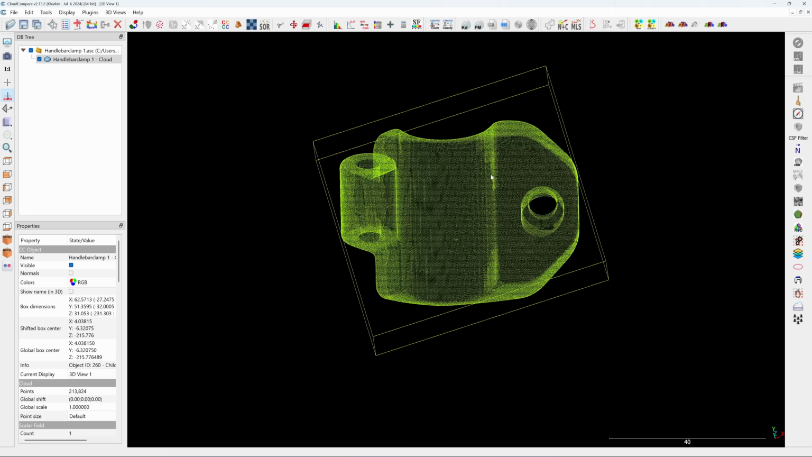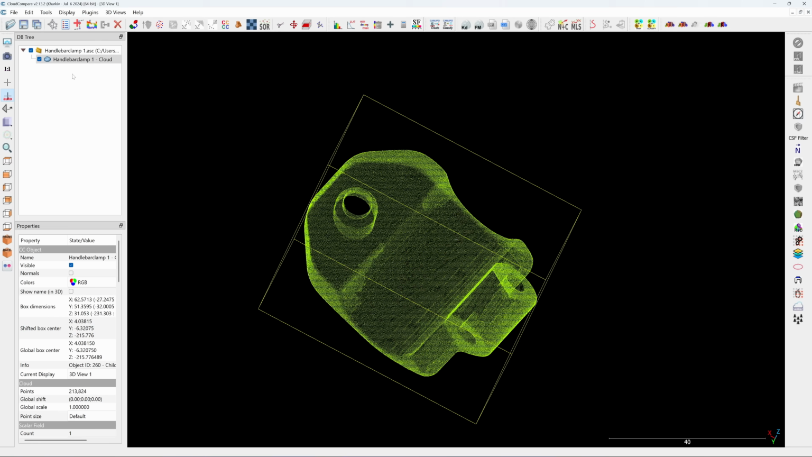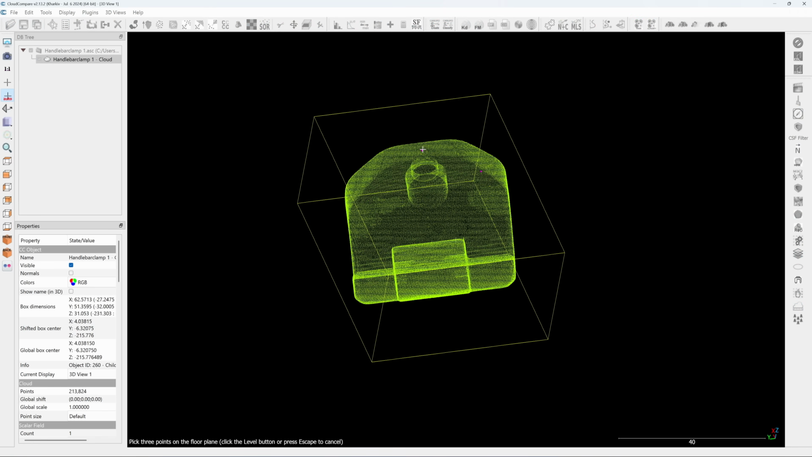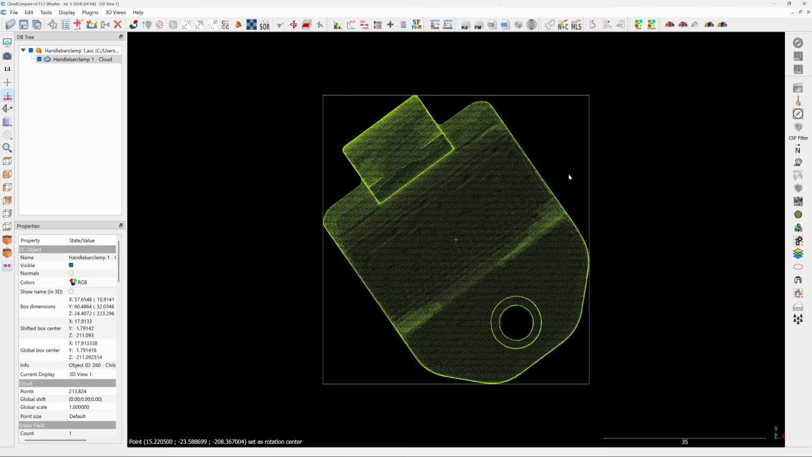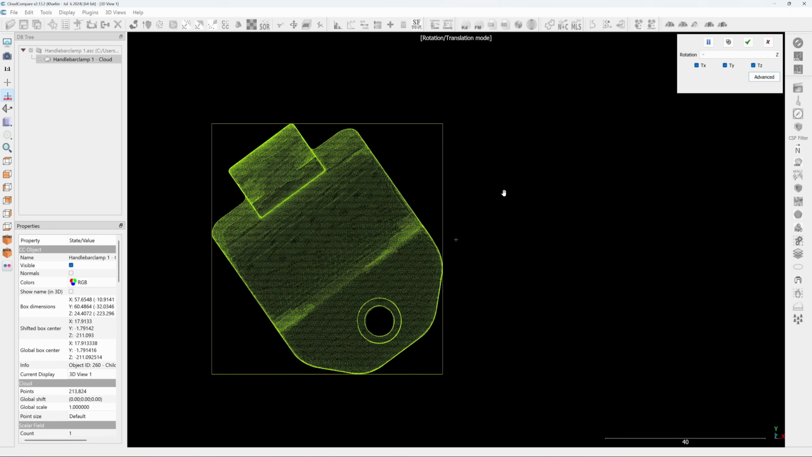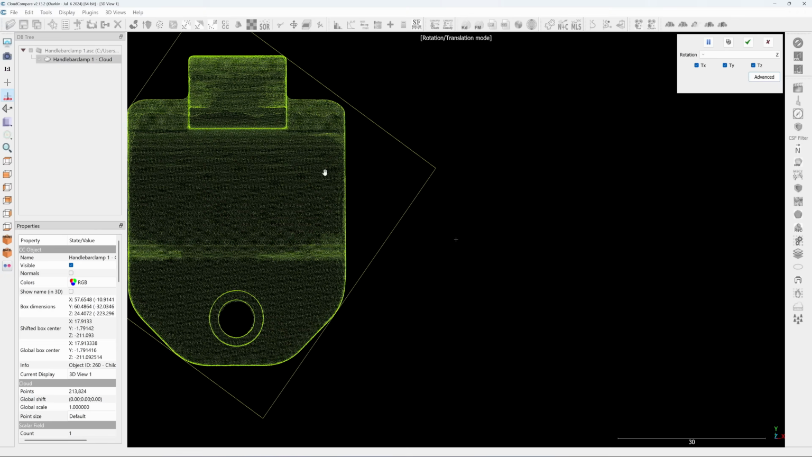Okay, next I'm going to align the flat face to the XY plane. So I will click on 3 points, alignment to 1 and 2 and 3. So now it's aligned to the XY plane. And then I'm going to align it to the XY axis by rotating it along the Z axis. I use the corner of my monitor to align this.